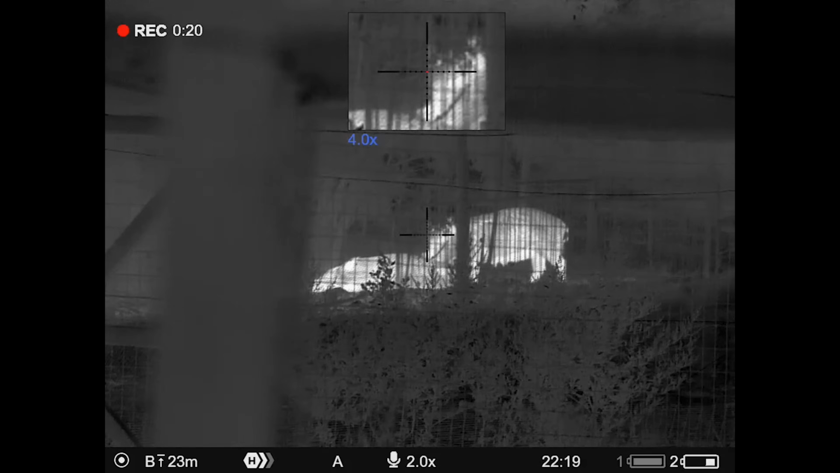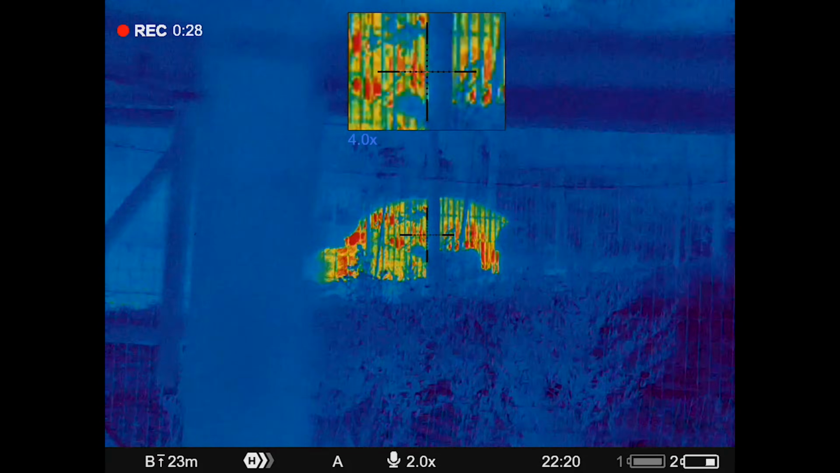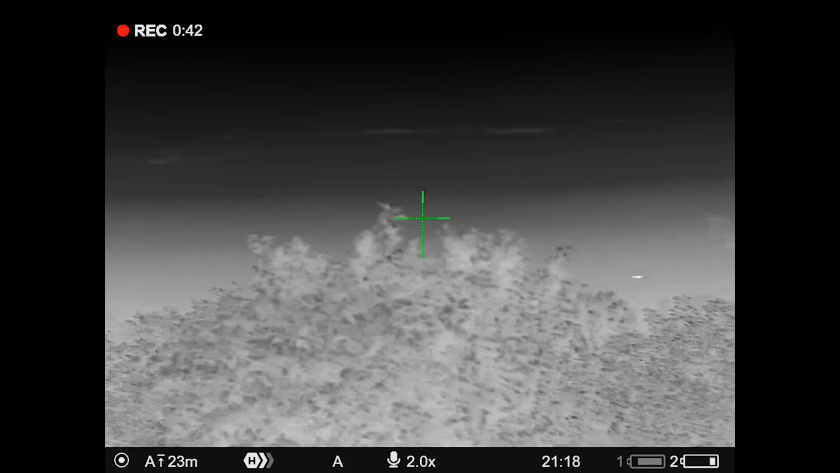Now, you may have seen different thermal footage with black and white. You may have seen some thermal footage that's got red or yellow or purple or different colors like that. The Thermion has 8 different options to choose from. My favorites have been white hot and red hot.